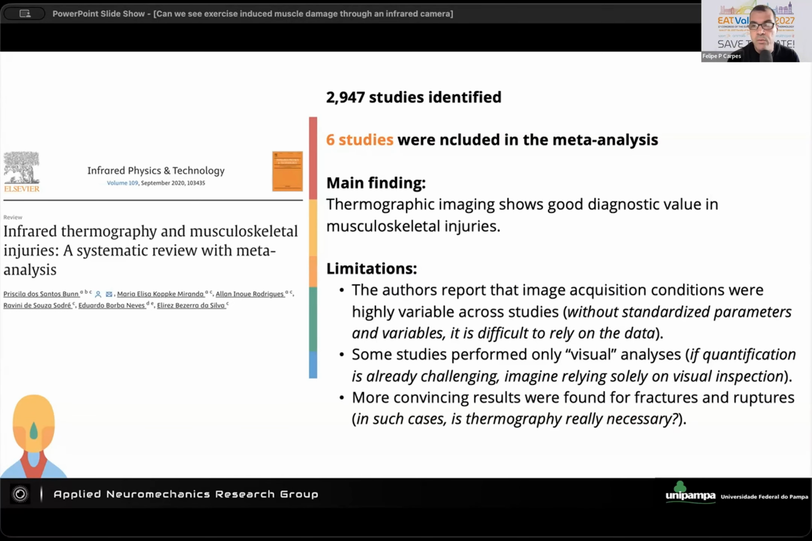And of course, we have to be aware that in some conditions we might not need the skin temperature measurements to reach a conclusion, like when we have a fracture or a muscle rupture or something like that. So that's not the main application. I think the main application will be to monitor the physiological responses following exercise. That is the window of opportunity that I see as most relevant and important.